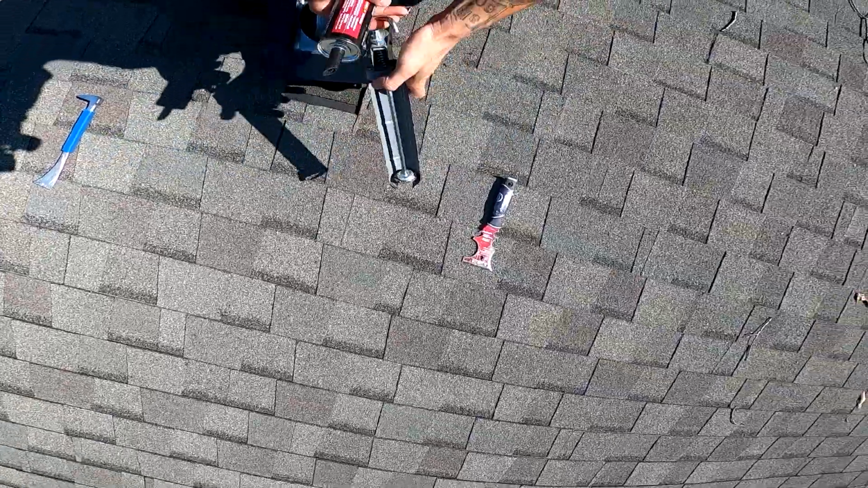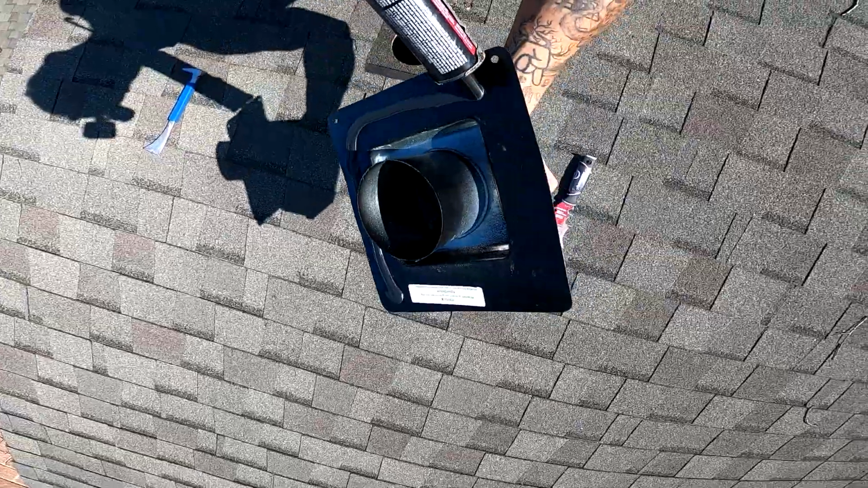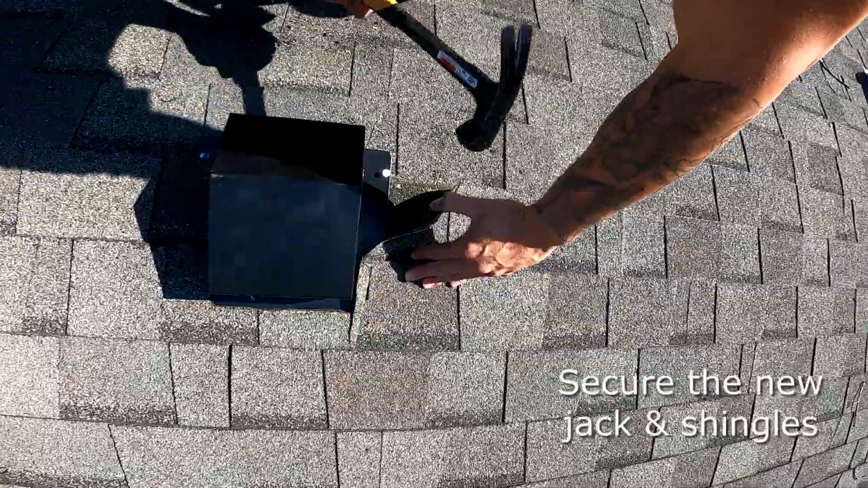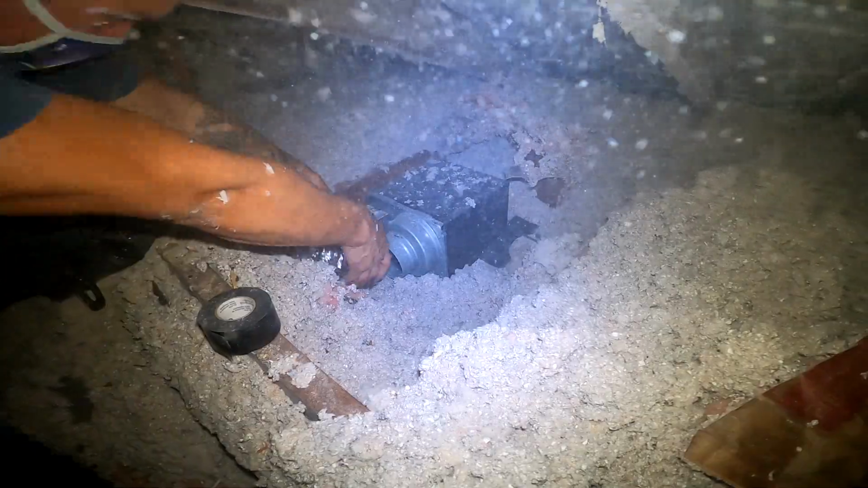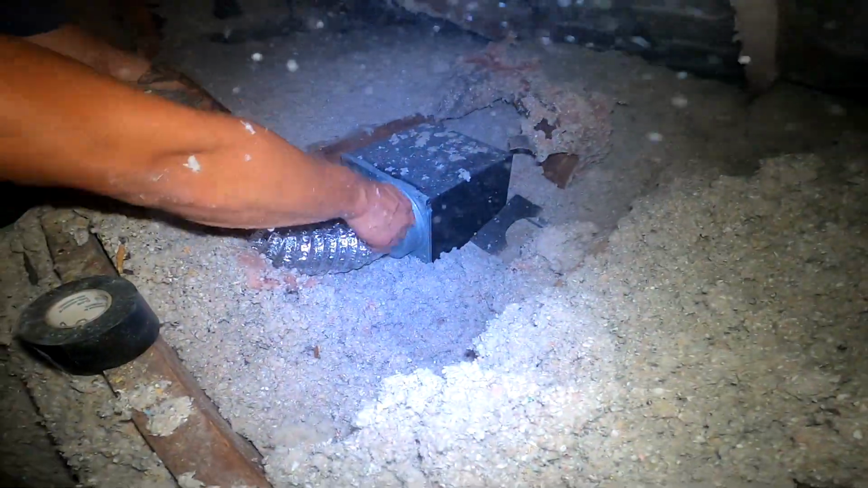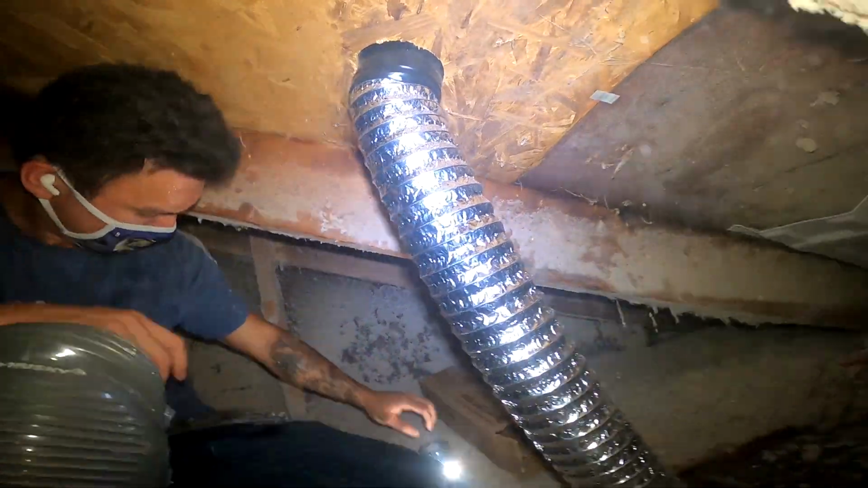And you can see we take great care to make sure that we use the right tools and the right fittings so that when we do this type of work you don't have any type of roof leak down the road. And you can see where we secure everything back and then we seal everything up with roofing cement. And when we get back in the attic, you can see that extension, that piece that comes down, and that's what we hook the fan duct to, and make sure that everything is secured properly.